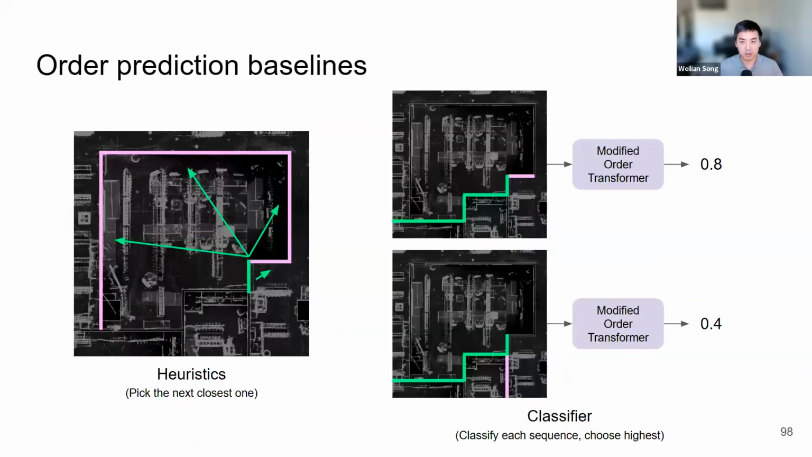And with the new metric, we also have a couple of baseline methods that we considered for order prediction. The first one is a simple heuristic that always picks the closest edge to the last one. So this just ignores any history information. In this case, the green edge is closest to this pink edge, so it will pick this one as the next one.